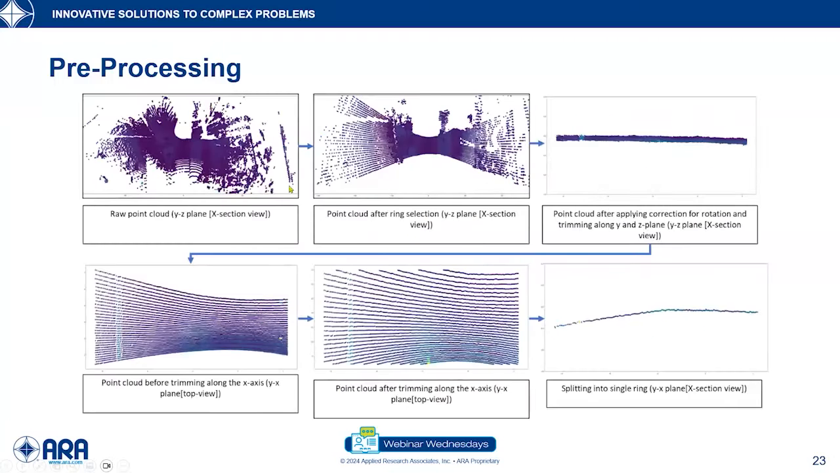This slide shows the overall framework of the pre-processing. First we have the point cloud, the whole scan. Then this is after we select the appropriate rings. Then we adjust the orientation so that we can actually see the pavement. Once we correct the orientation, we trim the point cloud so that we can focus on the area of interest. The final step was to extract the individual ring from the scan so that we can detect potholes from there.